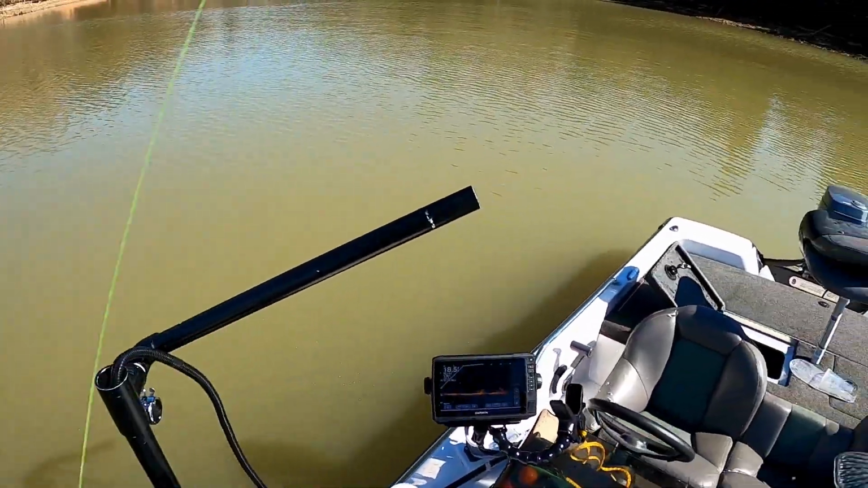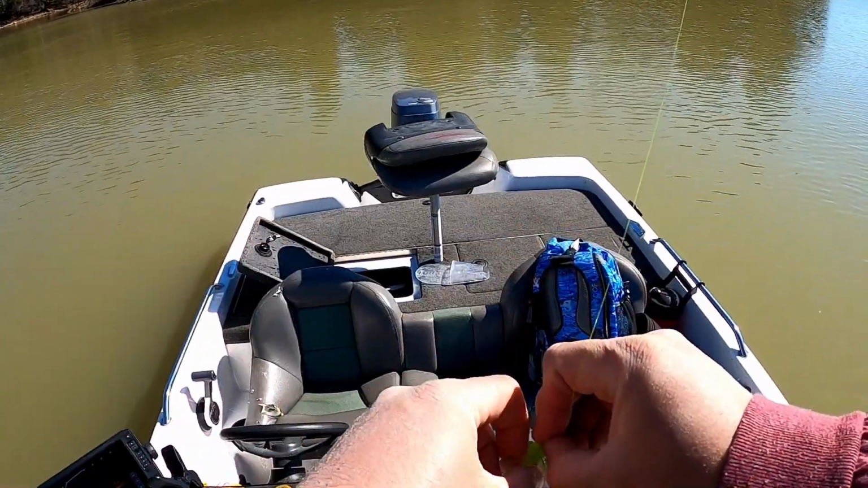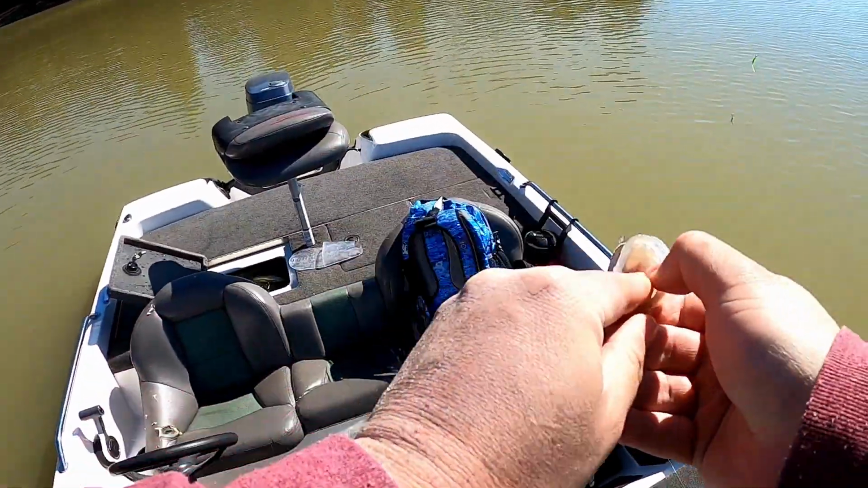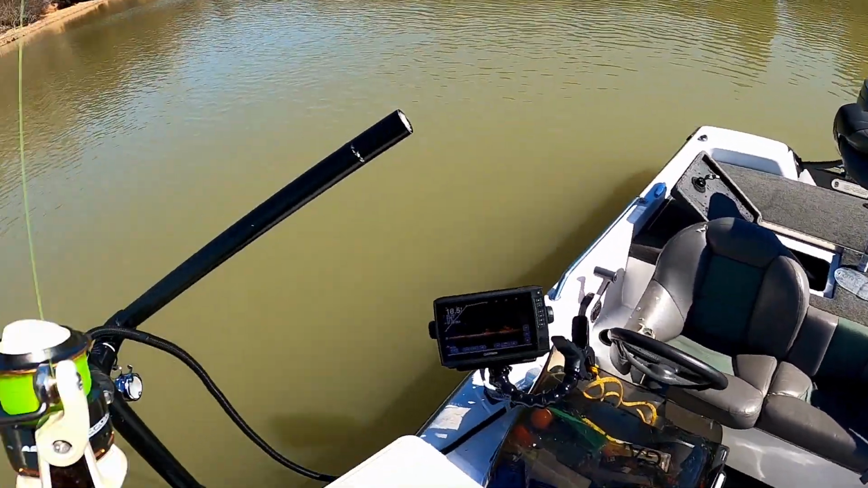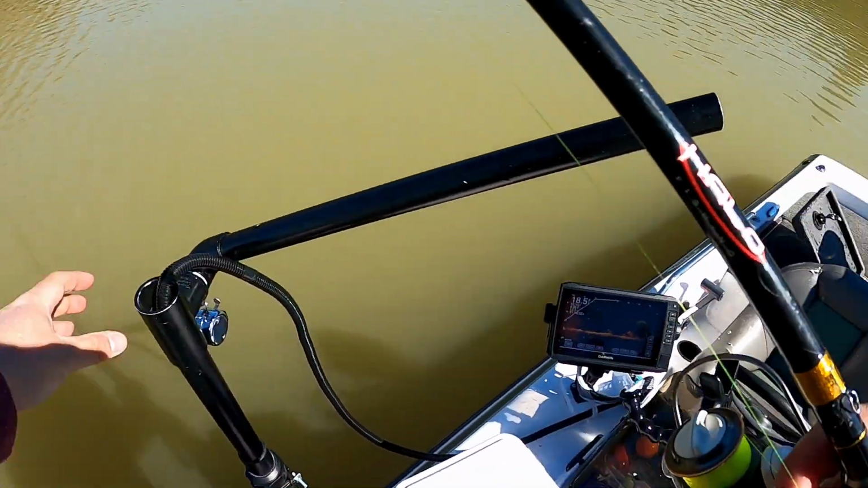Top jig, gonna have to measure this one. I don't think he's gonna keep. I know he's not gonna keep. I think it's like a 9-inch fish right there. Let's put him back. It's 10 and 6, 4 throwbacks, 10 and 6.